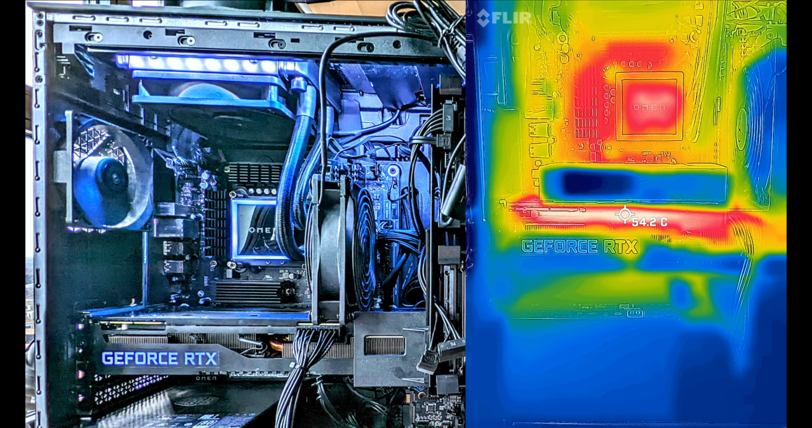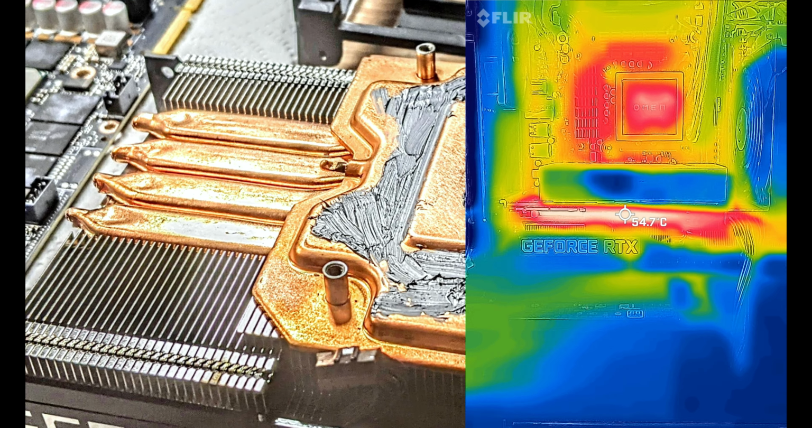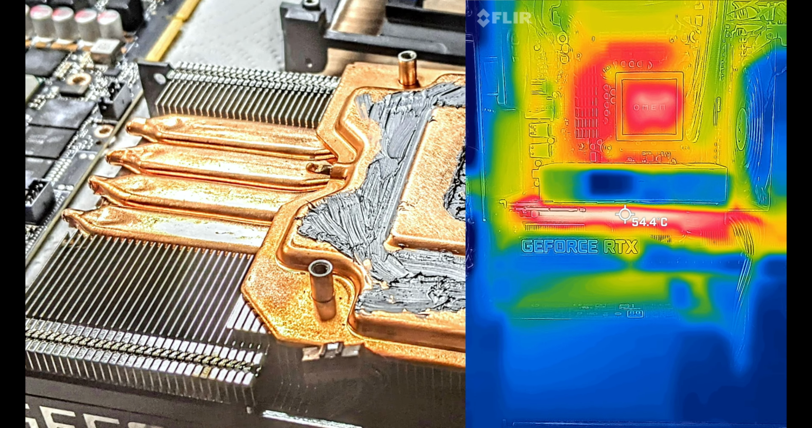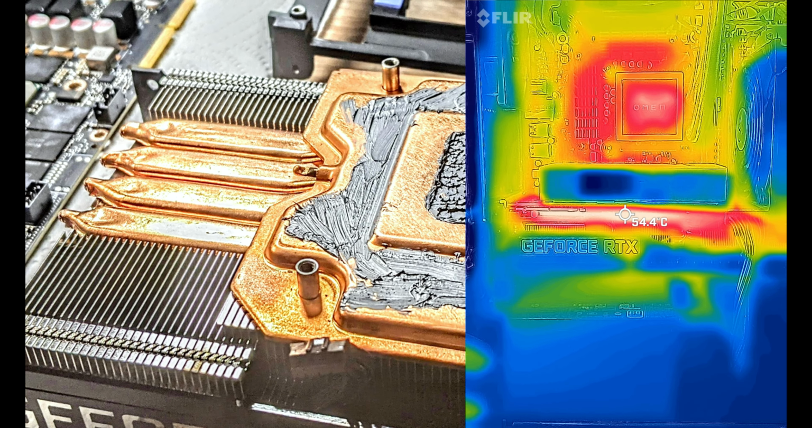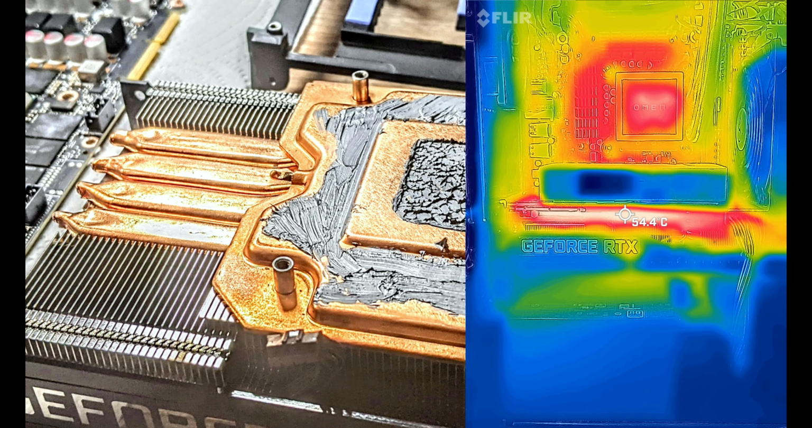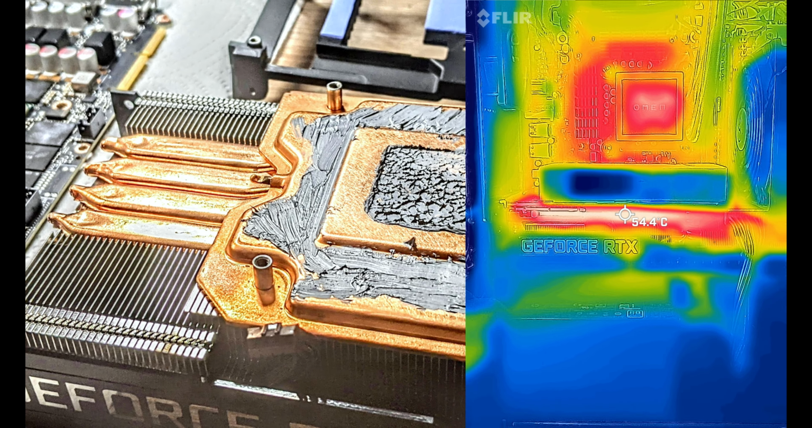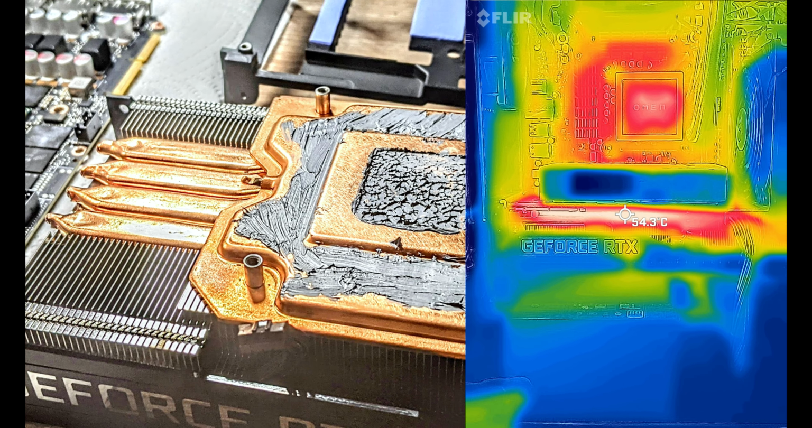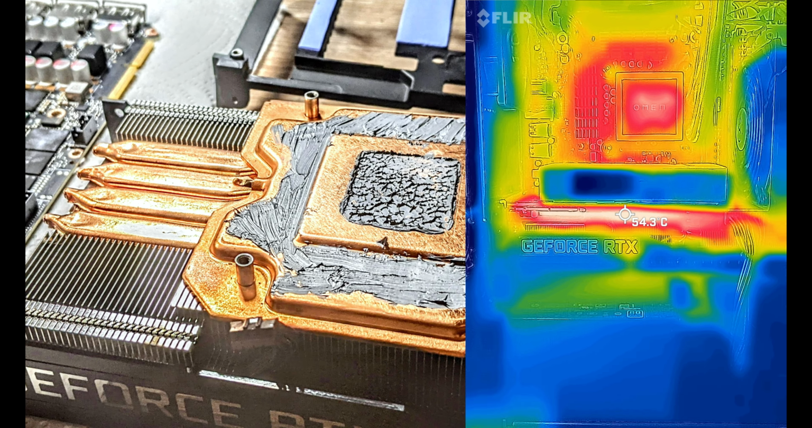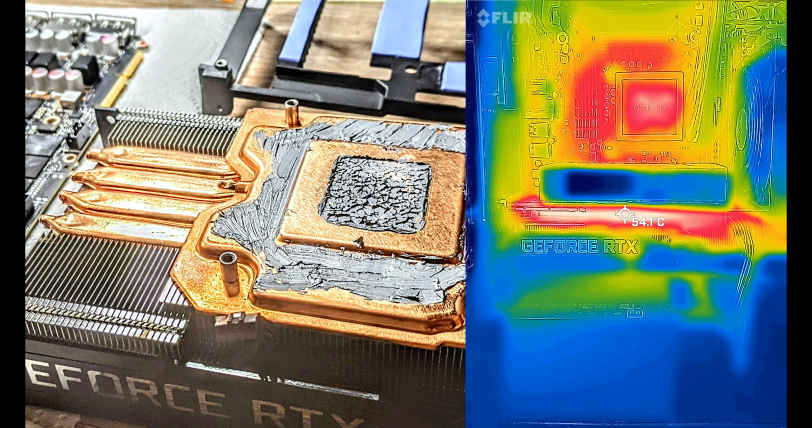While I'm recording this, I'm going to speak about how the backplate works. Here's a picture of the card taken apart. This portion of the GPU is where the fins are, and the 3 fans on the bottom blow directly onto these fins to cool them down.